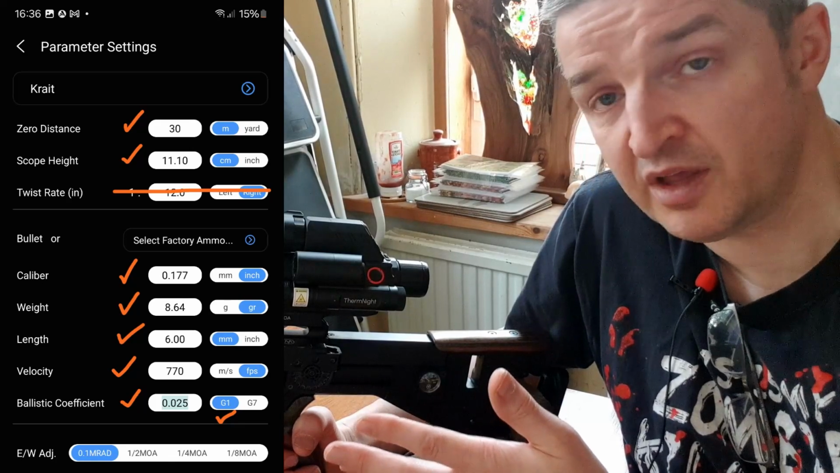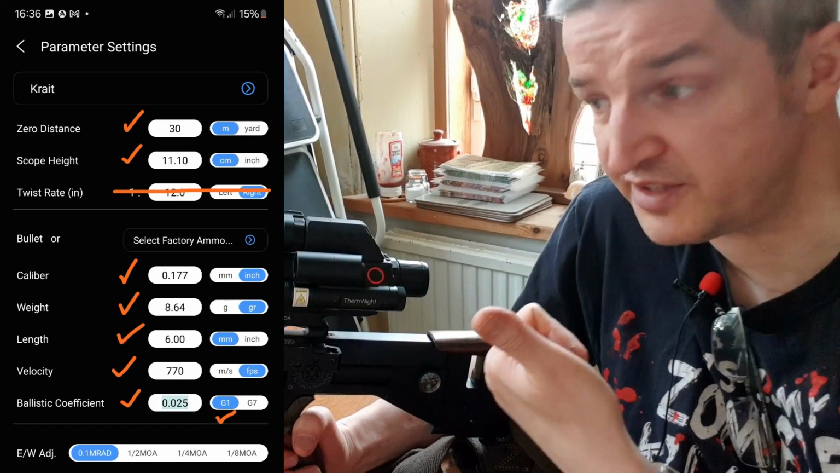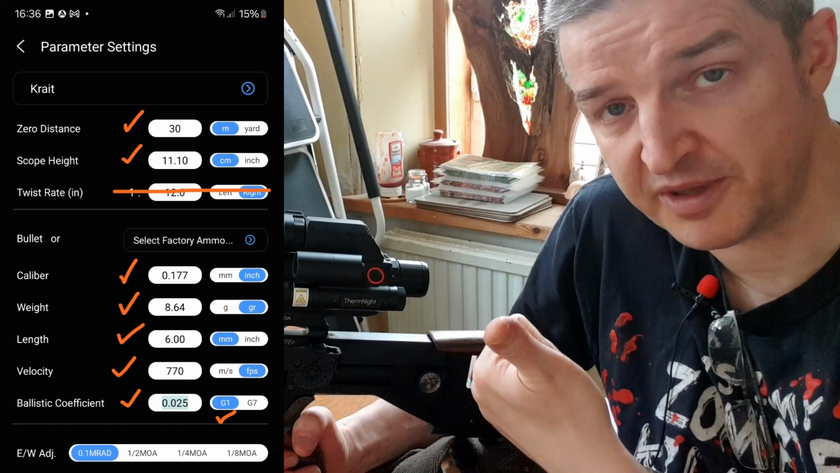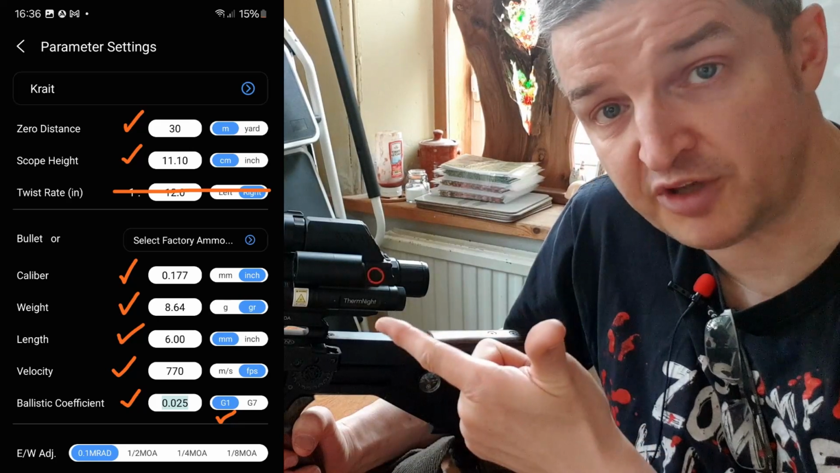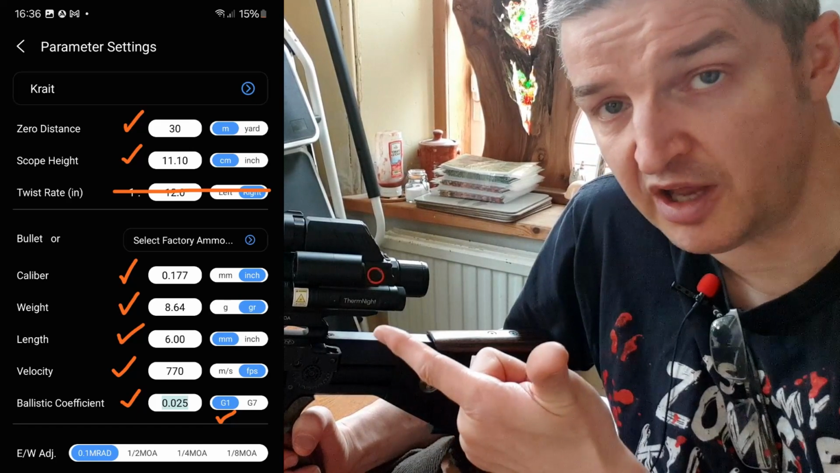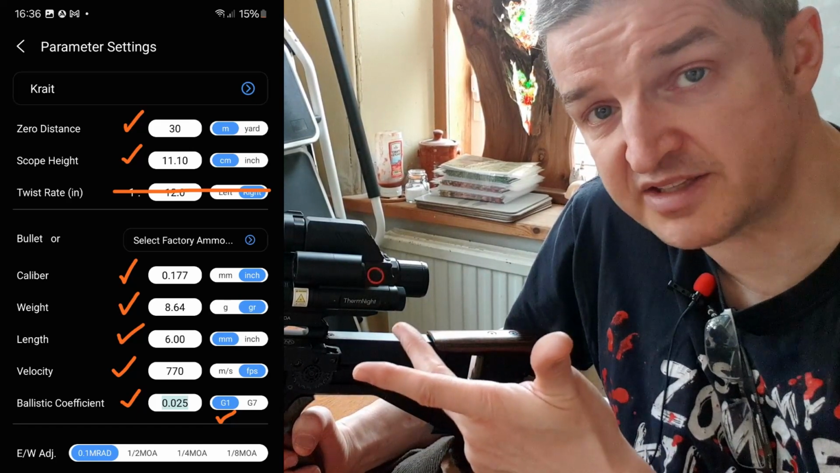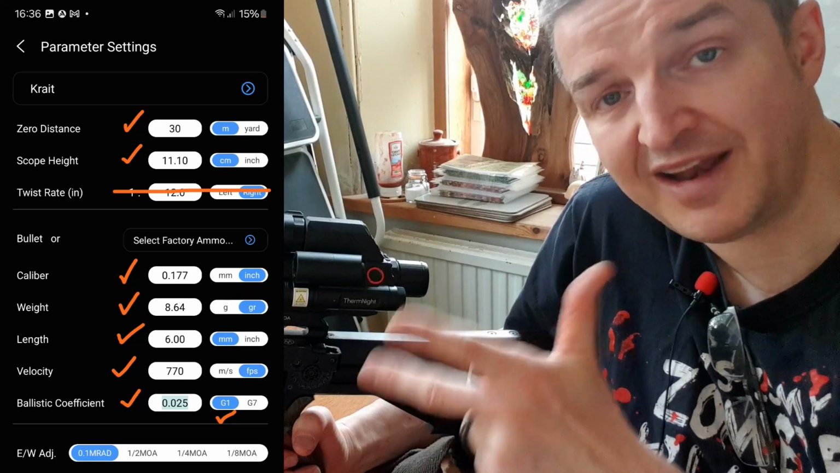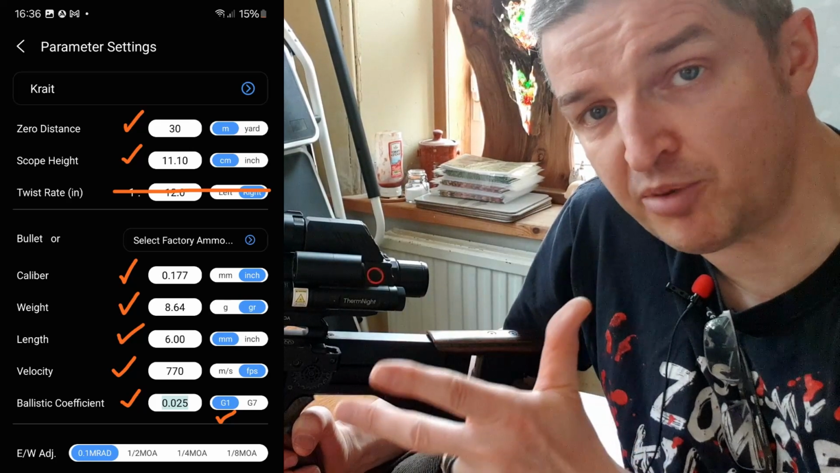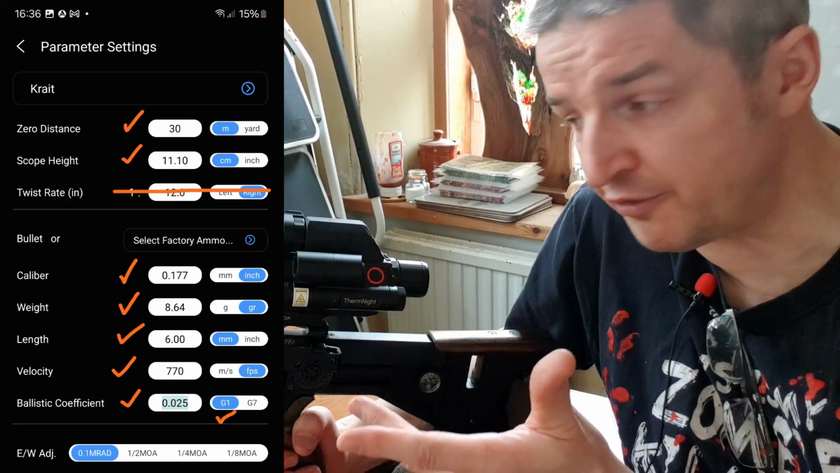So you've got the caliber of your rifle, for example, .177, 4.5 millimeters. You've got your muzzle velocity, and you must measure this yourself. It has to be accurate. Don't get it off the box, and don't get it from word of mouth. Measure it yourself. You need the weight of your pellet in grains or grams, and every one of these 8 factors can be put in individually in imperial or metric to suit yourself.